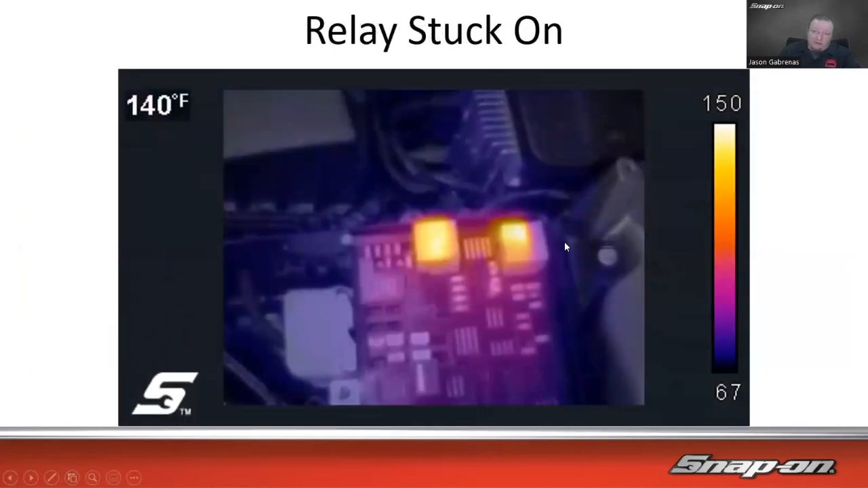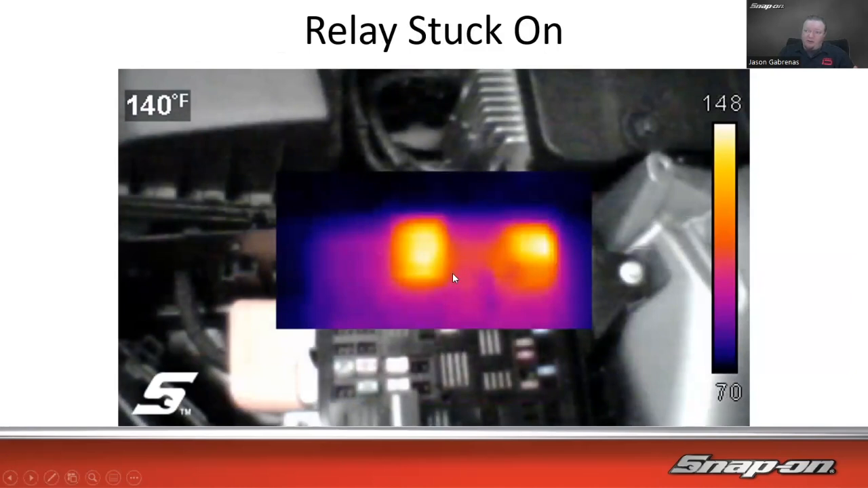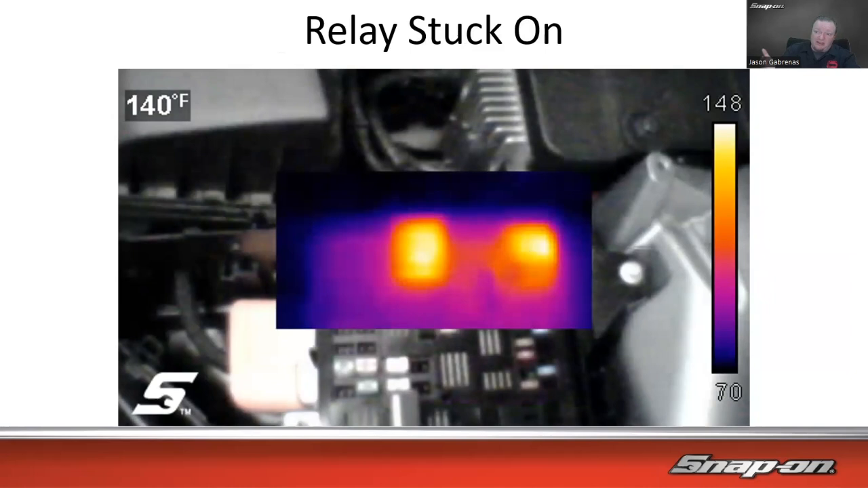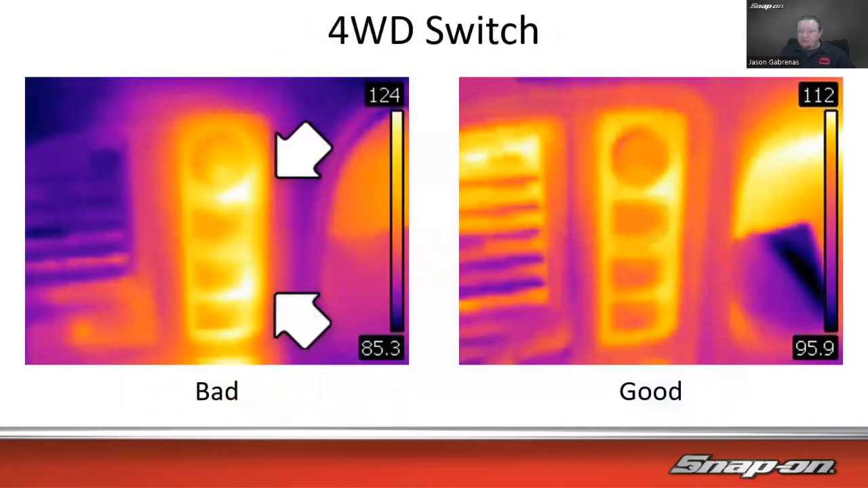Also, with the Thermal Imager Elite, we can do a different opacity. So in this case, we have the opacity turned down. So it's kind of like an overlay of the thermal over the regular camera that's in it as well. So we can see just kind of how it lays out. And we've got a couple relays on right there. And then the picture-in-picture as well, to do the thermal in the middle with the regular video on the outside. So it just allows us to see a little bit different view. Same type of thing though, between this one and this one. That's the same fuse box, the same relays. It's just a different view there.